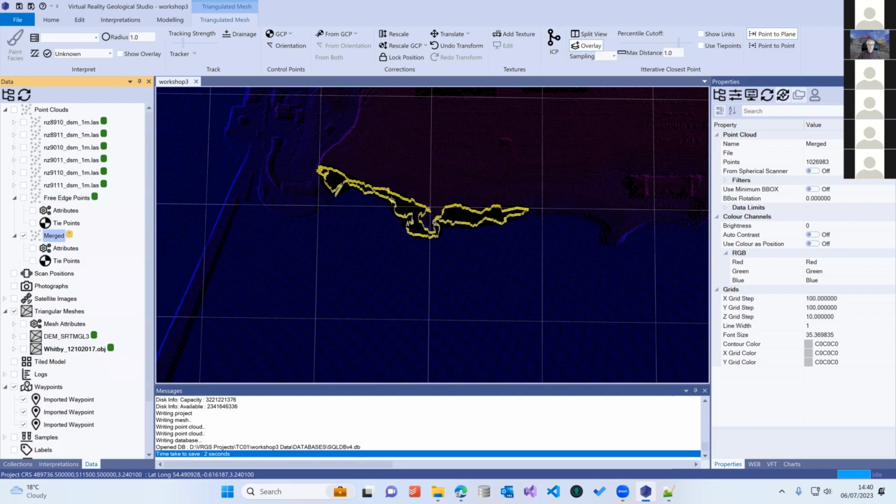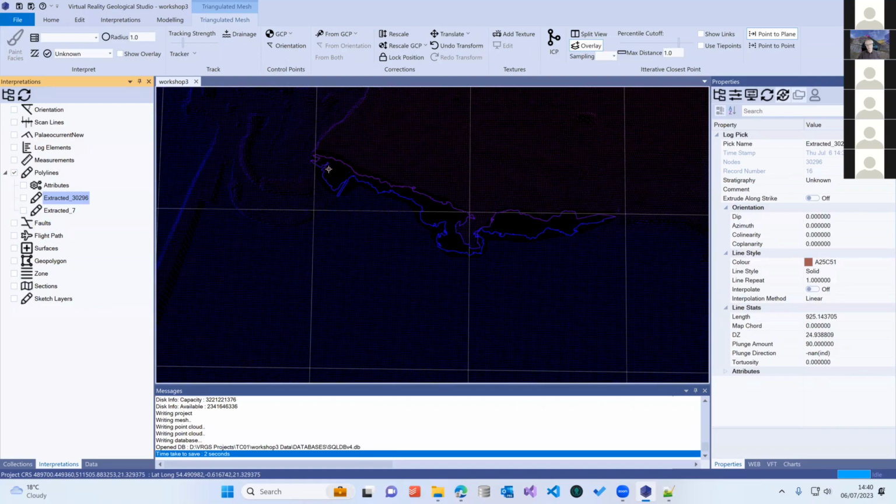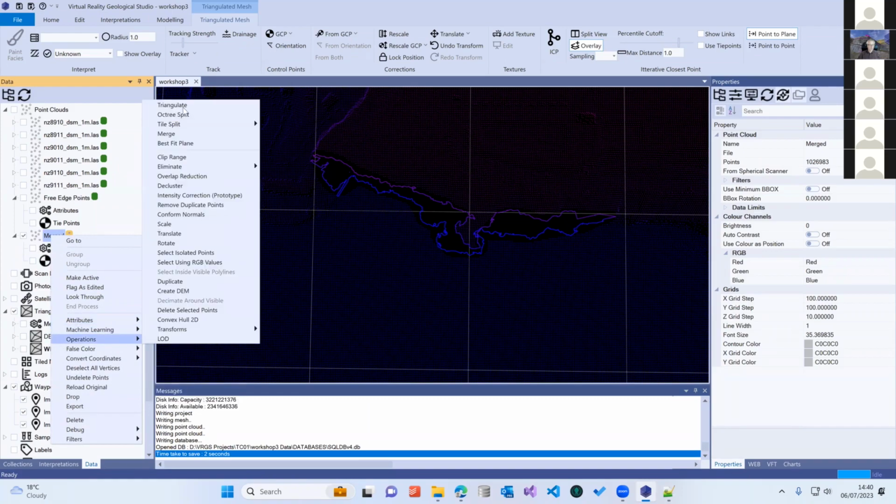So that data set has, when I switch my interpretations off, both the polyline data that we extracted from the outcrop model and the elevation data, which I can then, from this merged version, go to operations, triangulate.